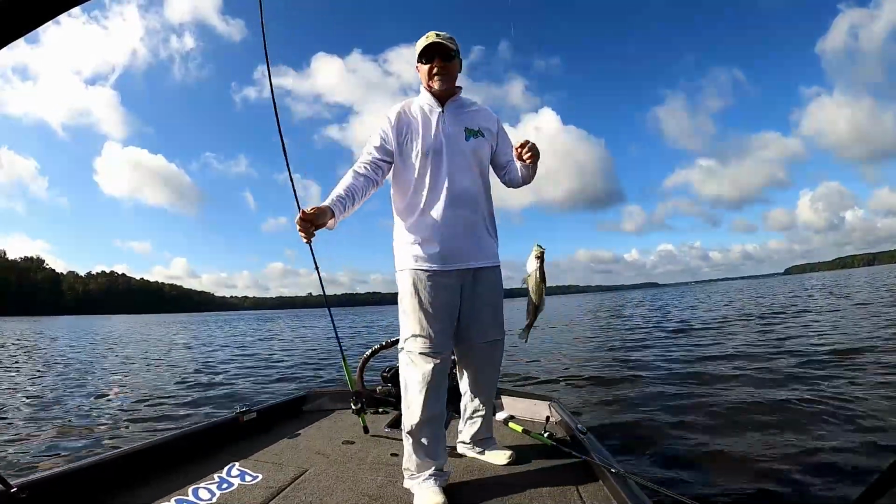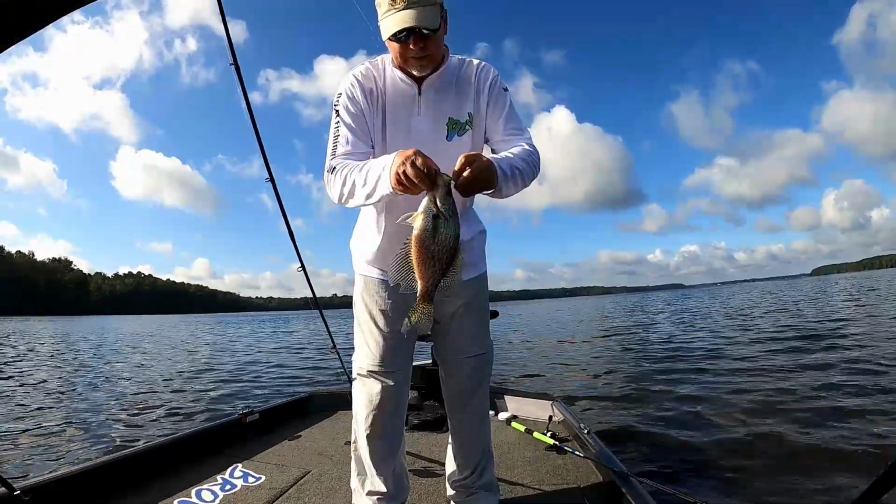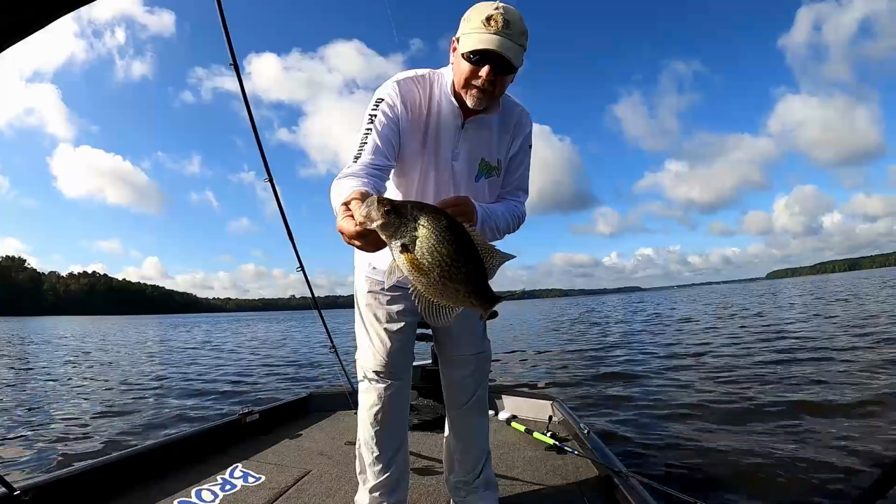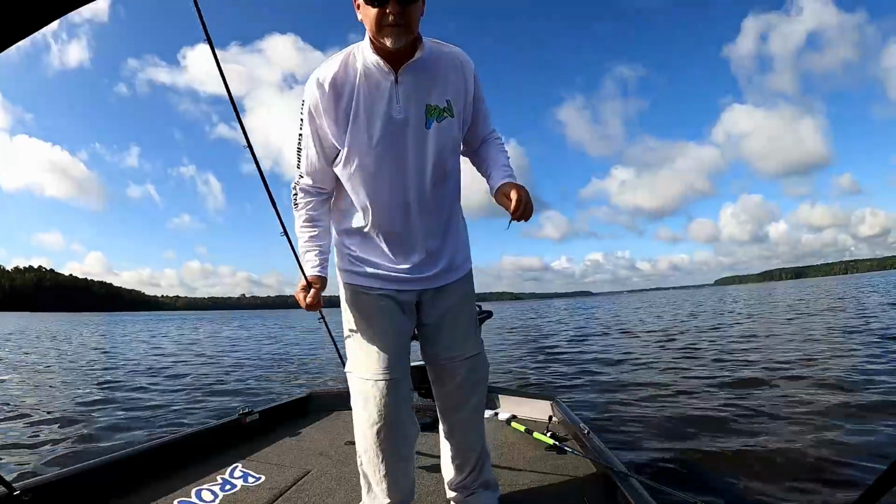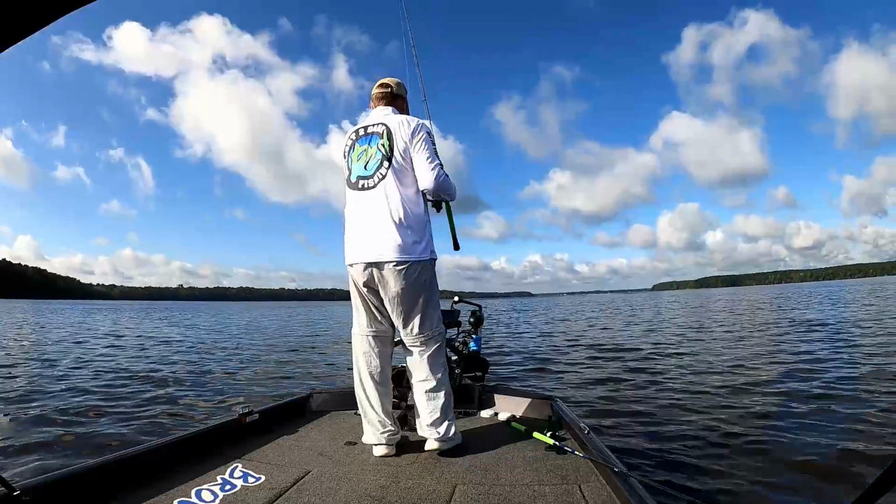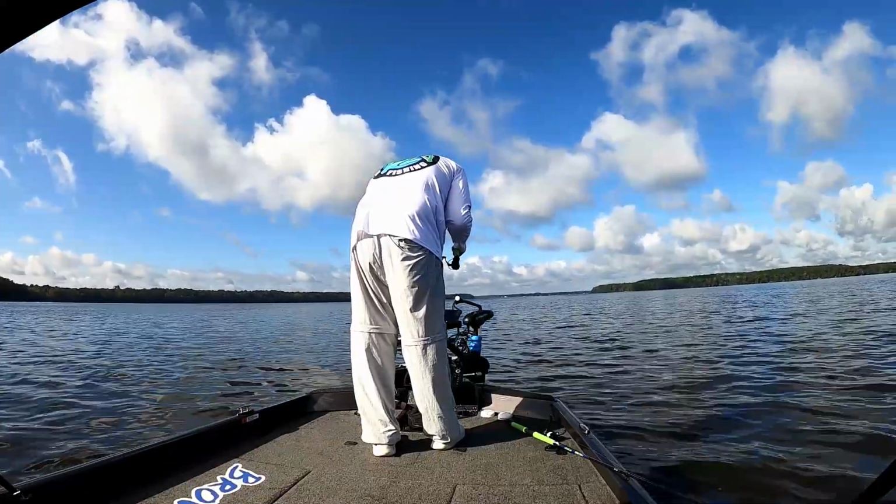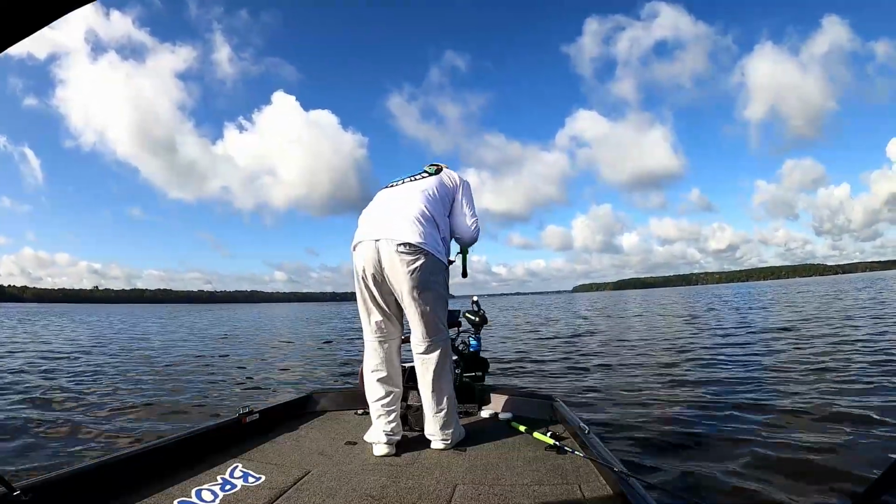I was not expecting this many fish to be up here on the north end of the lake. There's a good mess of them have migrated up here. And that is a nice, big, beautiful crappie. Man, do that again. That is hard to get on the bite, though. Little one.